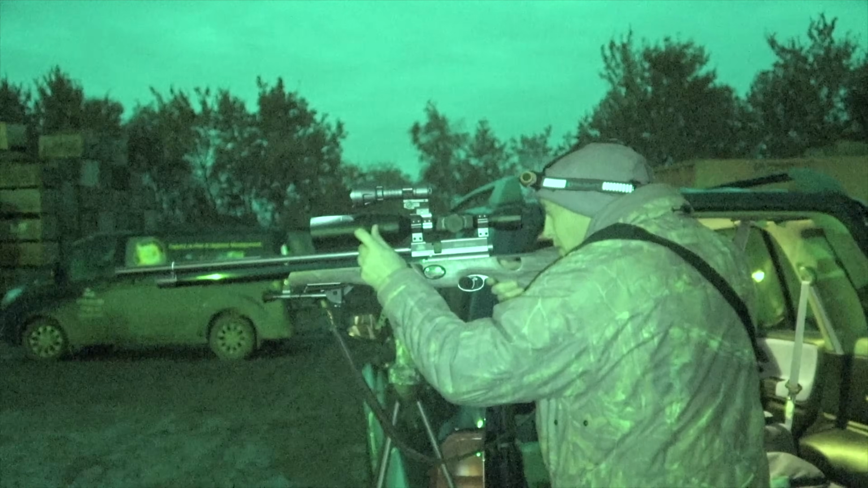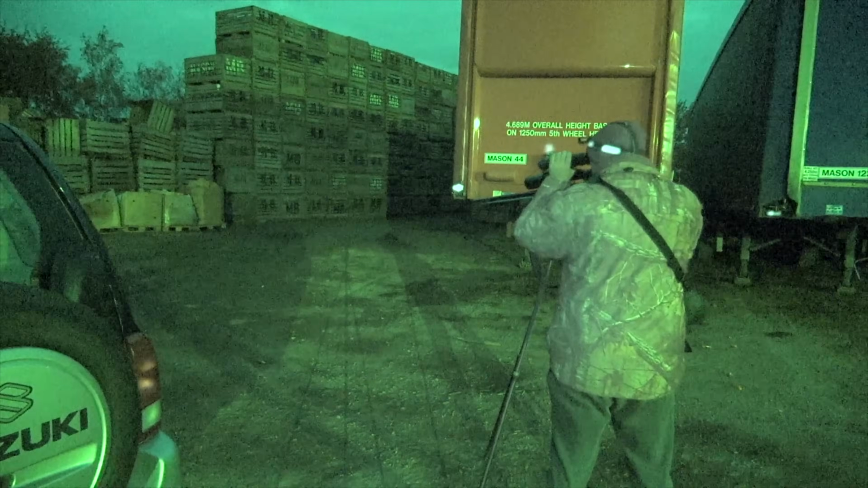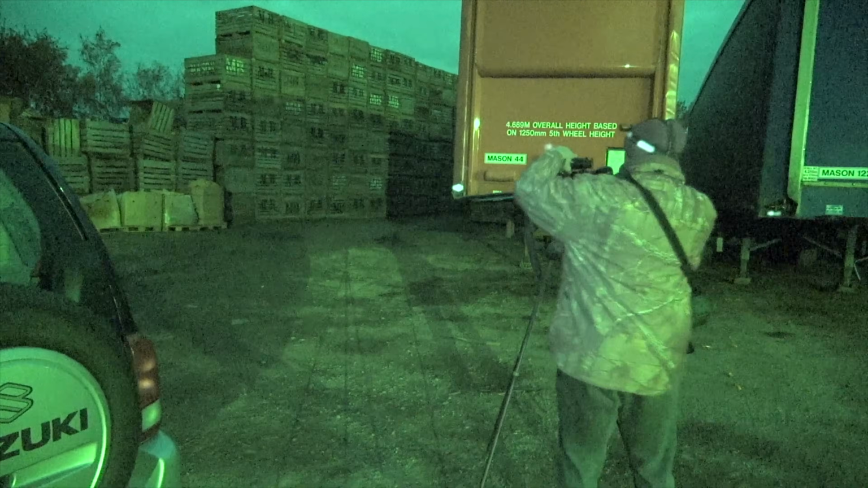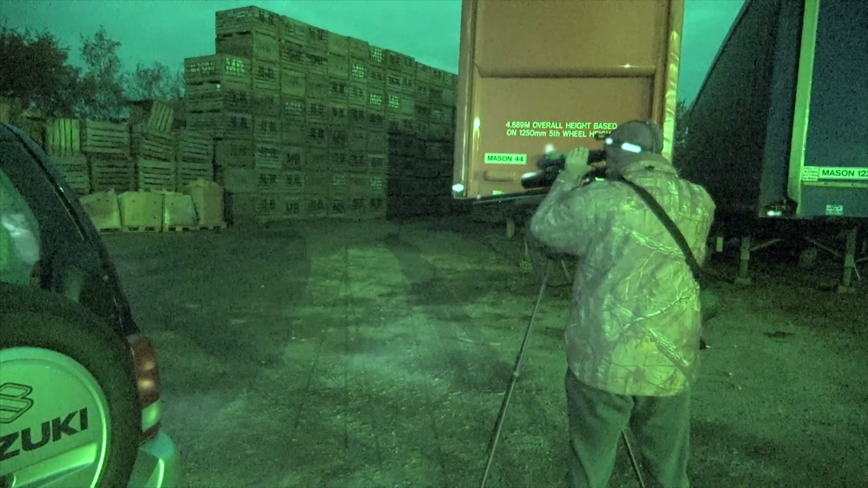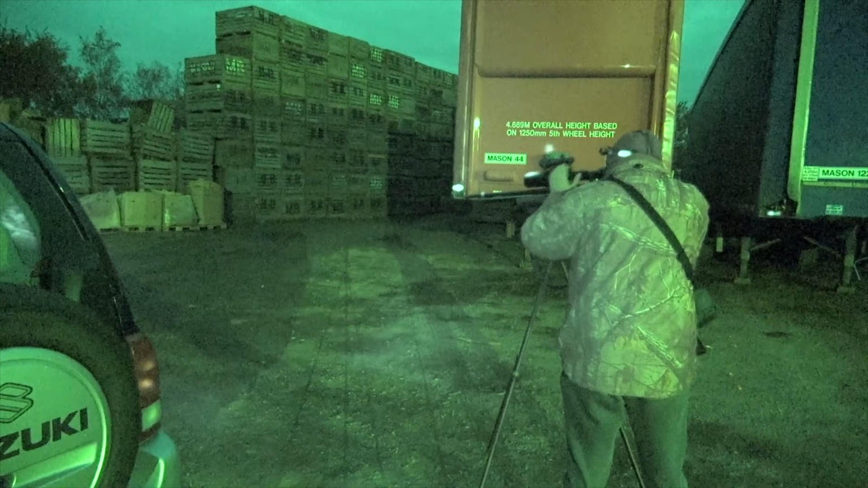I deploy the Primos trigger sticks, fine-tune the ATN's focus and KL52-IR, use the LH19 HIC Micro spotter to find my first group of rats hiding in a woodpile and get ready to take the shot.